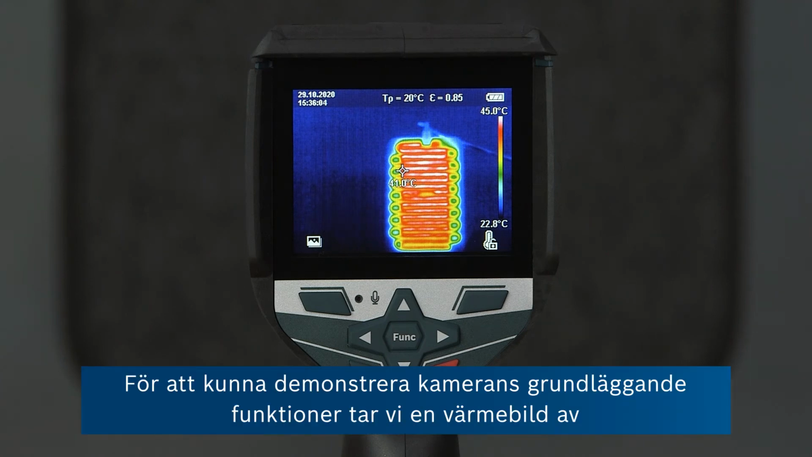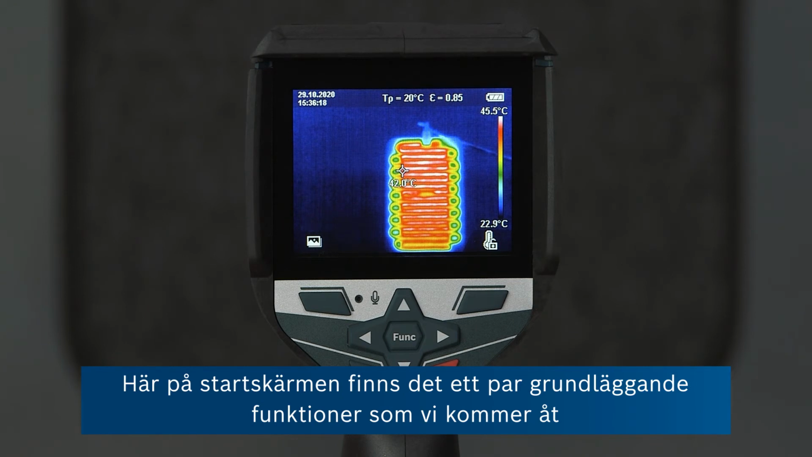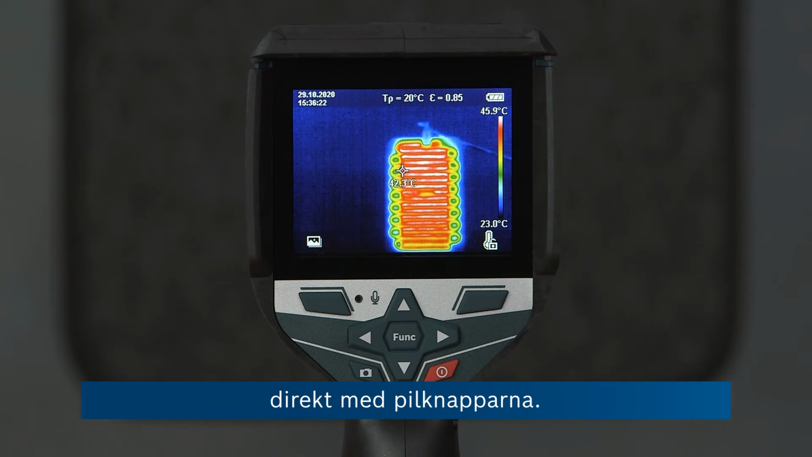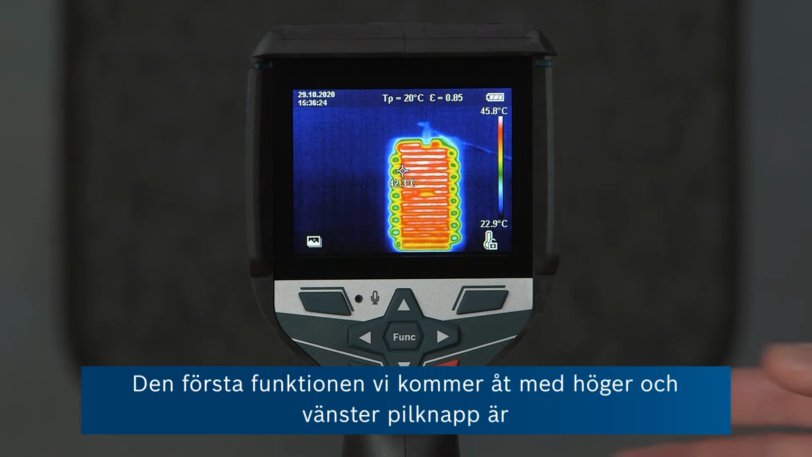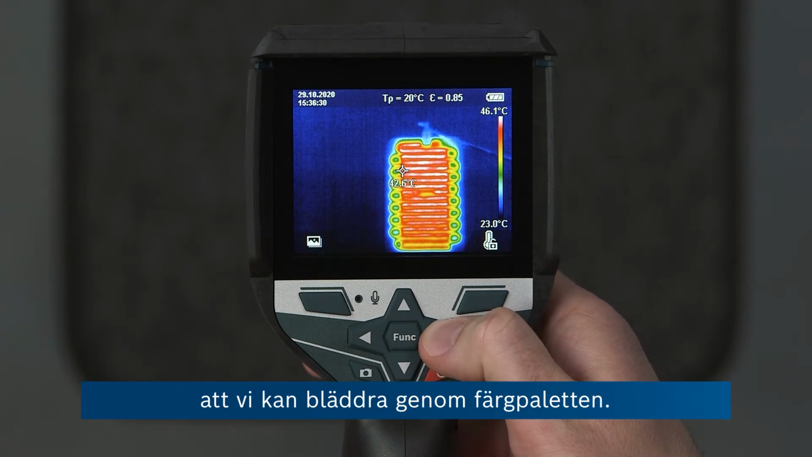In order to demonstrate the basic functions of the camera, we're recording a thermal image here of the heating mat again. And we can see the home screen with the full thermographic image. And here on this home screen, there are a couple of first layer functions that we can access directly by pressing the arrow keys. So the first function that we can access with the right and left arrow keys is cycling through the color palette.